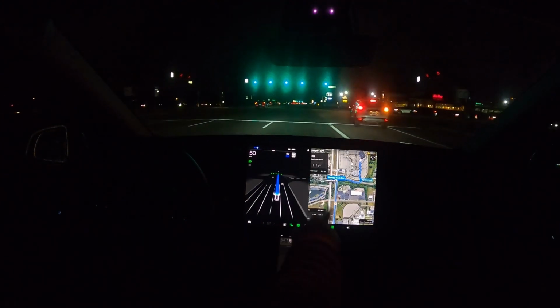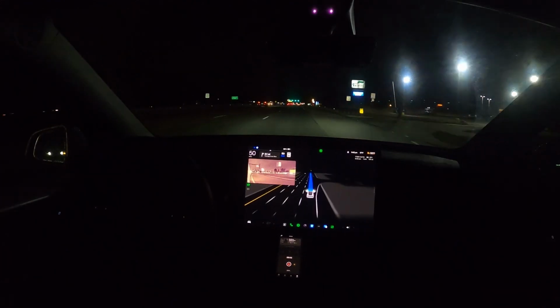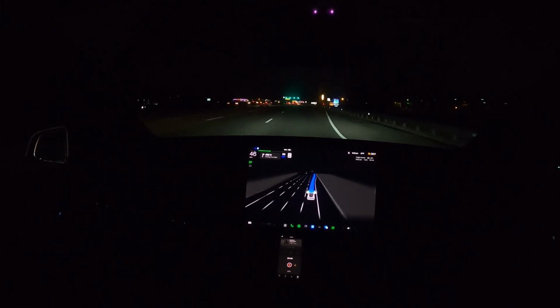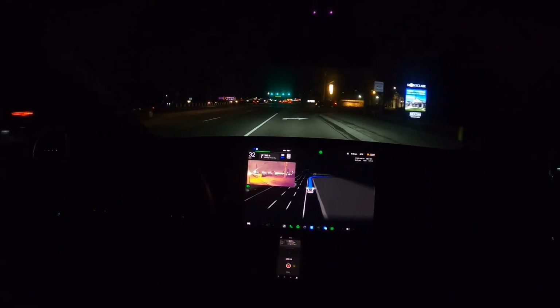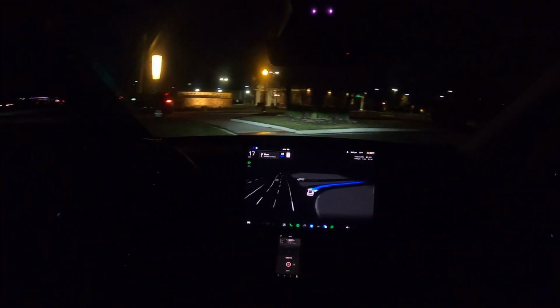So our turn should be here. Okay, it realized last time it went in there on this do not drive area. So it realized it shouldn't go there. Good. Did that beautifully. Wow. I don't want to see the D word yet.